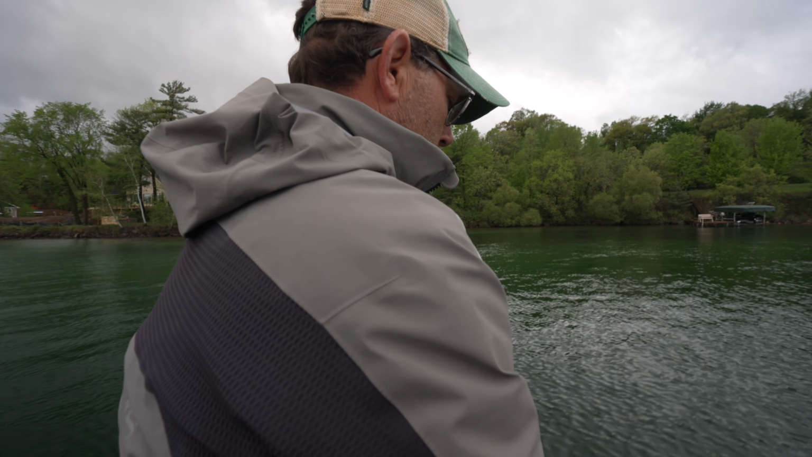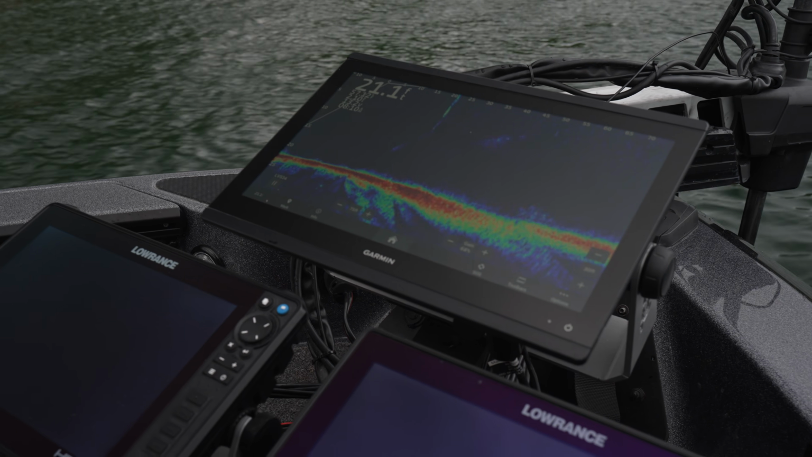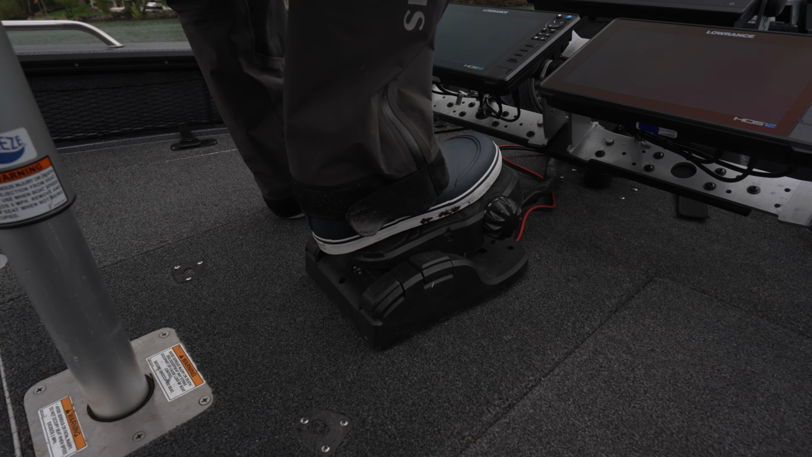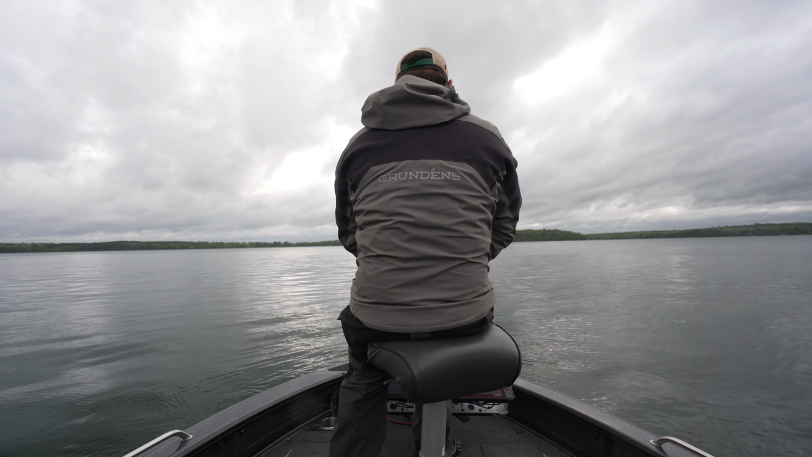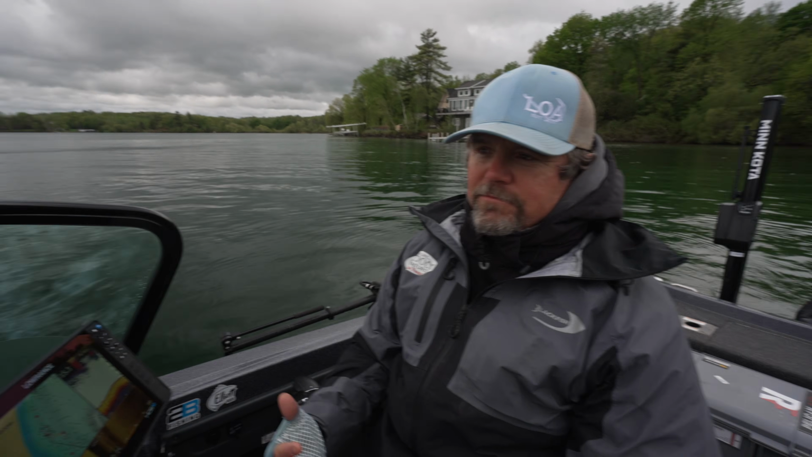So what we did is we put Zach up front here using forward-facing sonar to help search. As I'm idling, I'm driving us right on the breaks through my old waypoints, and Zach's panning left and right looking for fish. And I think he might have just, do you see, maybe found something? Zach, you see one? Yeah. And now we'll see if we can catch it and sample and see what size fish these are. And if we catch it, we'll mark it down as a good spot.